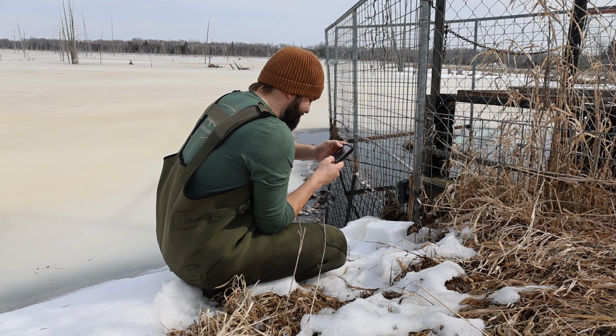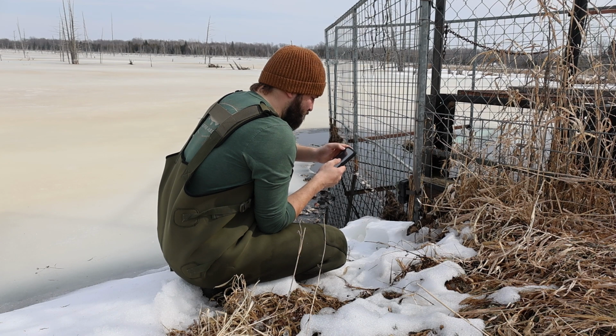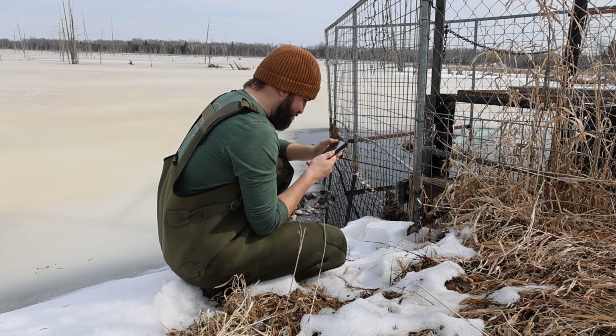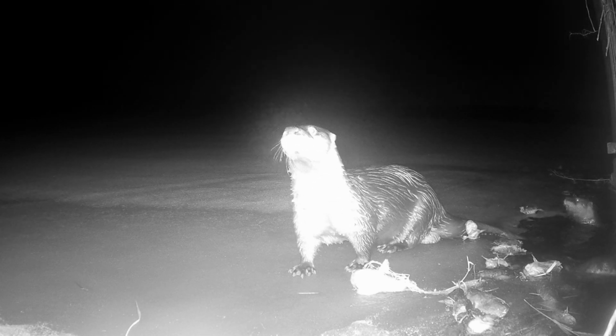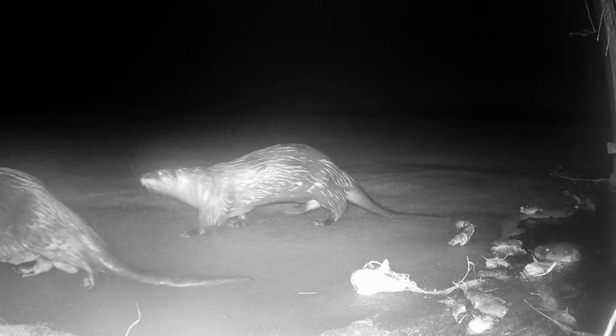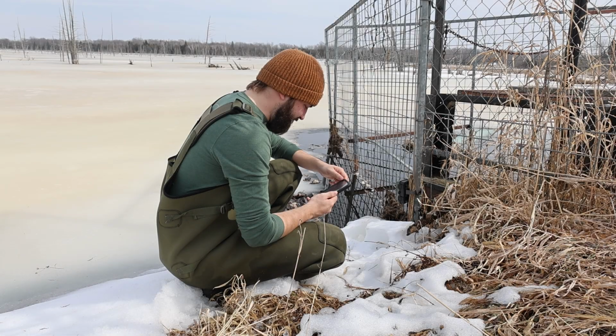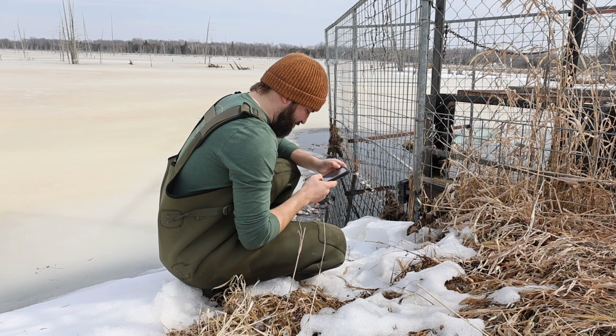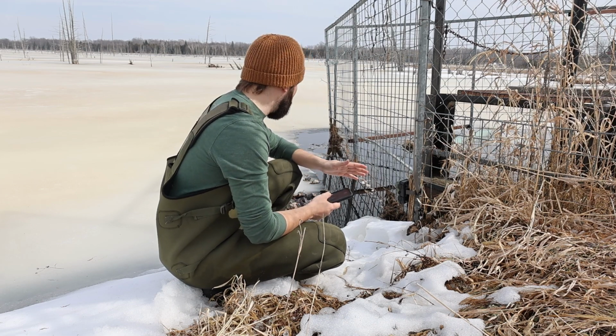Oh, perfect. I've just found our culprit. We have an otter. Oh, we have 2 otters. Oh wow, 3 otters. Couldn't believe it. That's amazing. I knew that there had to be some sort of predator here, and I'd seen otters last year. Wow, 3 otters. Really cool to see that. Wow. That's amazing to see them here. And that was the same day that we put this camera out.